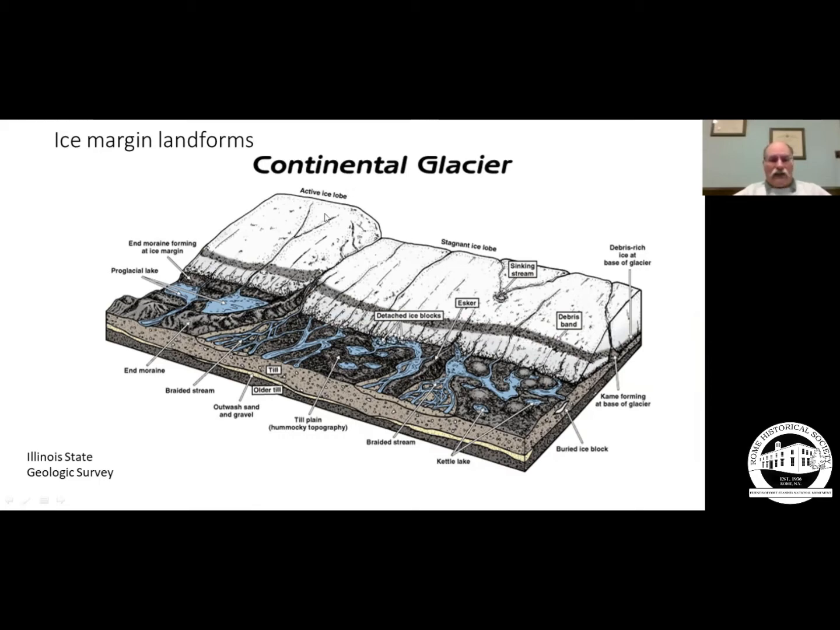We can have active or advancing ice lobes telling us that the accumulation is greater than the melting and the ice will advance or move. A stagnant ice lobe will be when the ice has an equilibrium between the amount of snow that's accumulating and the amount of ice that's melting. And then if the ice is retreating, the amount of melting is greater than the amount of movement or accumulation.